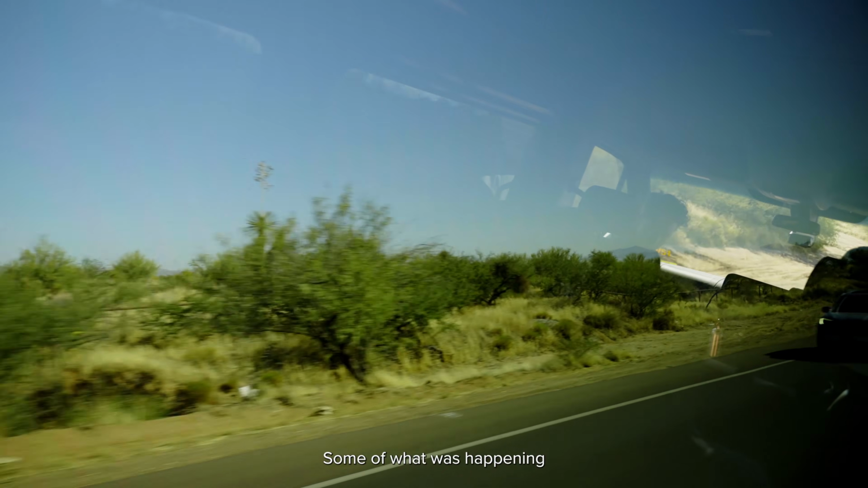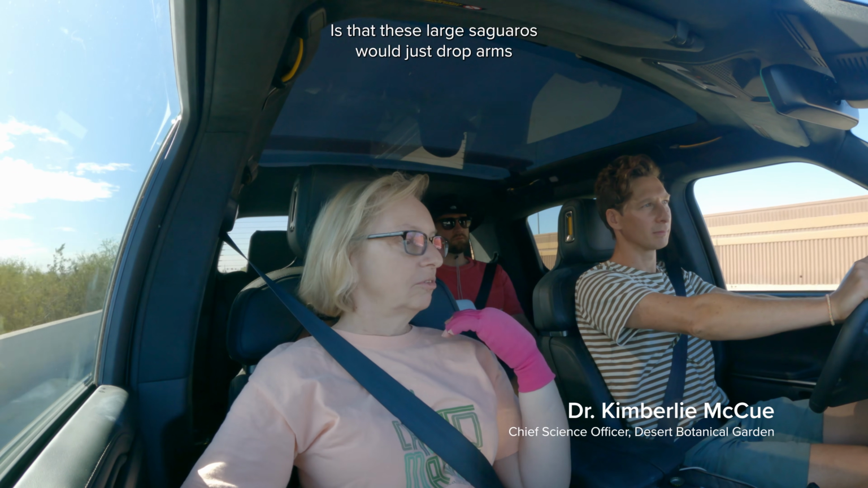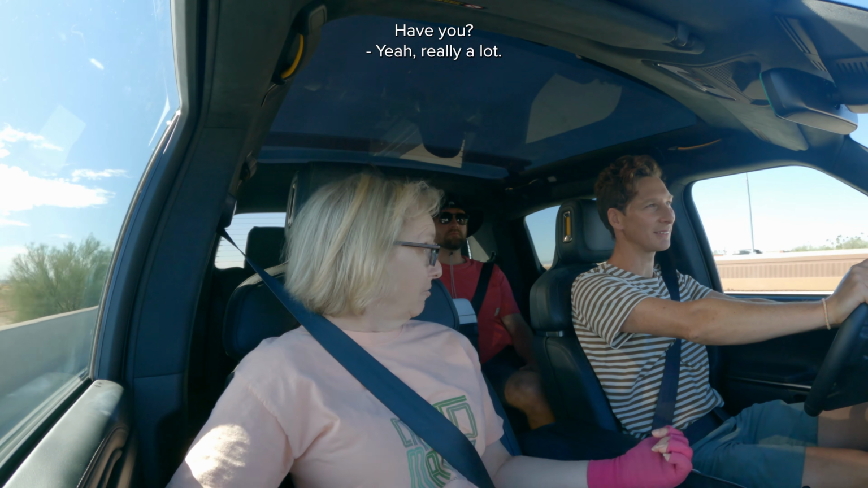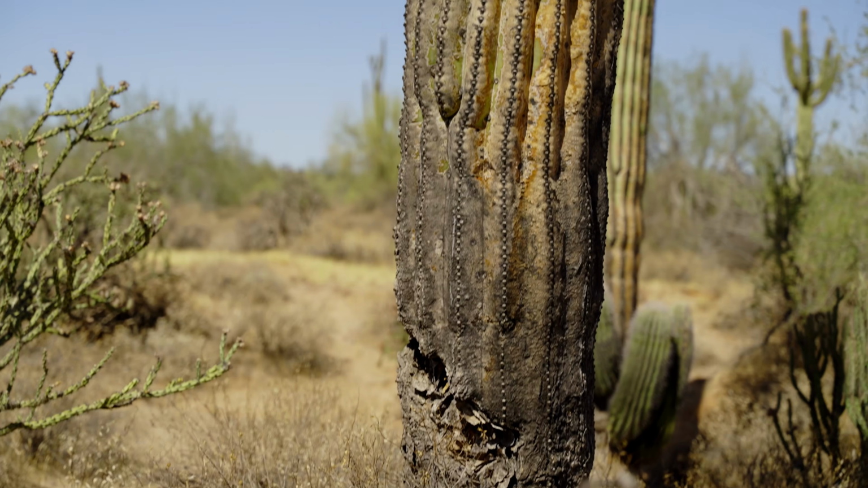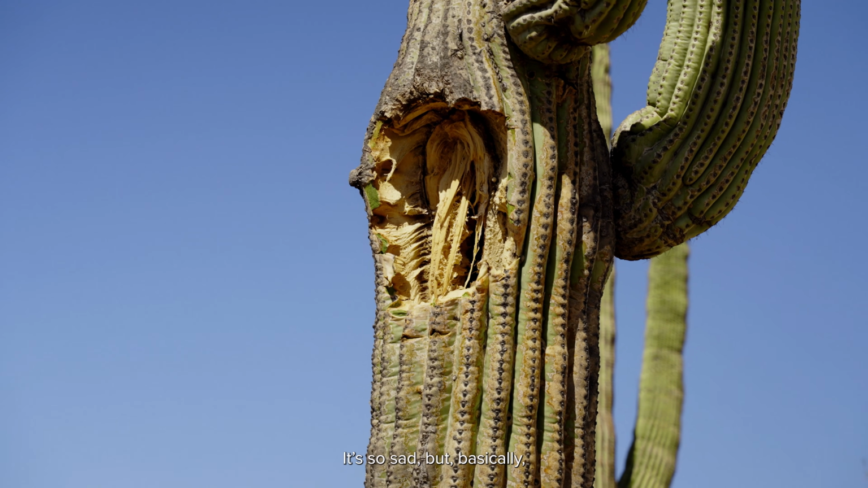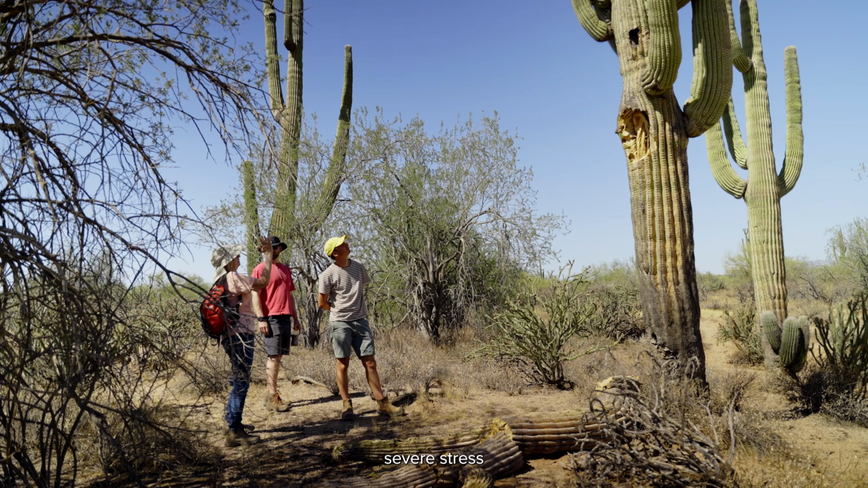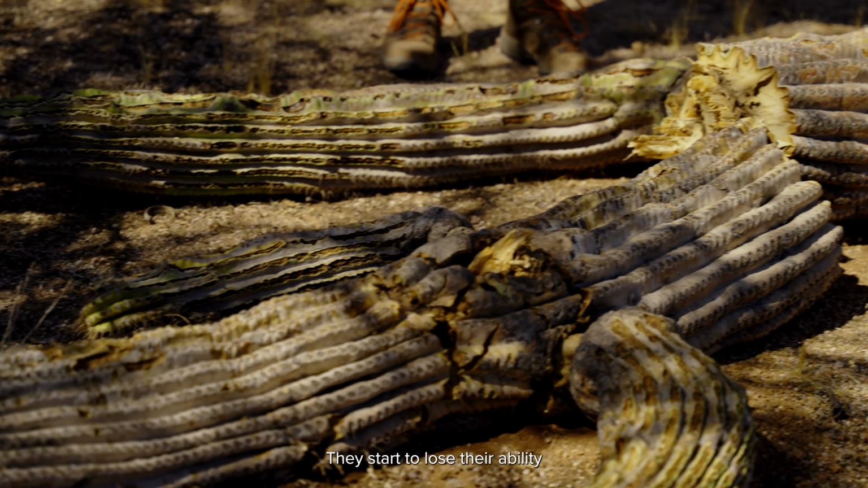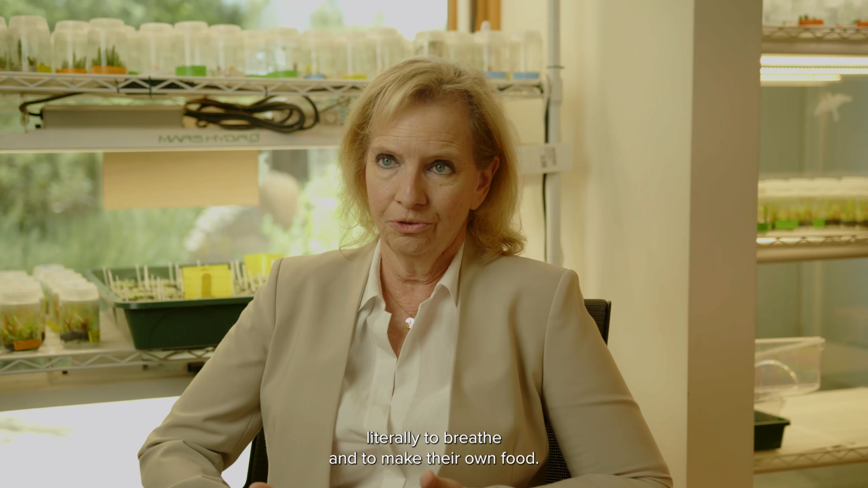Some of what was happening, and I had never seen it before, is that these large saguaros would just drop arms. I've seen a lot of dropped arms out here, actually. Yeah, really a lot, and it looks recent. It's so sad, but basically it's an indication of a saguaro under serious, severe stress, because that is not a normal phenomenon. They start to lose their ability literally to breathe and to make their own food.